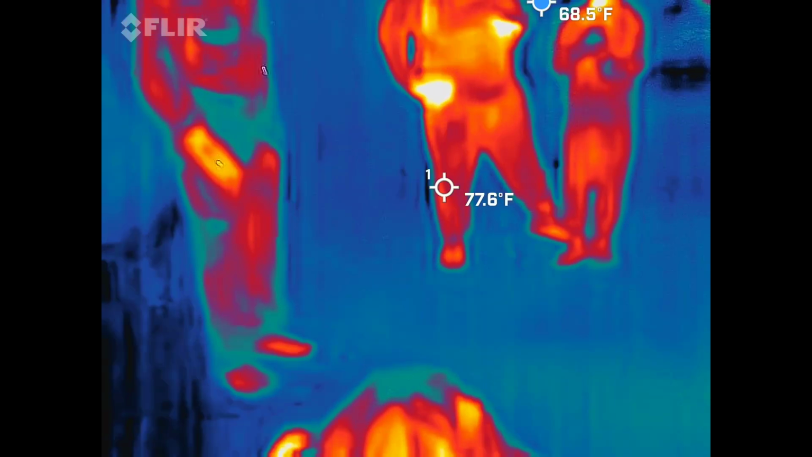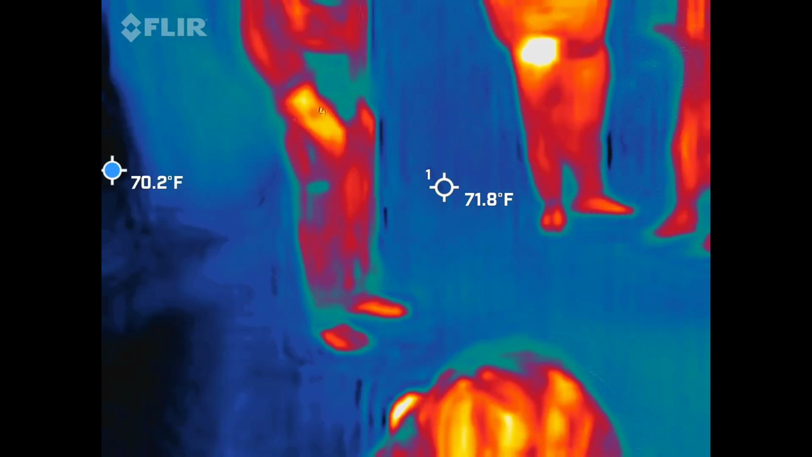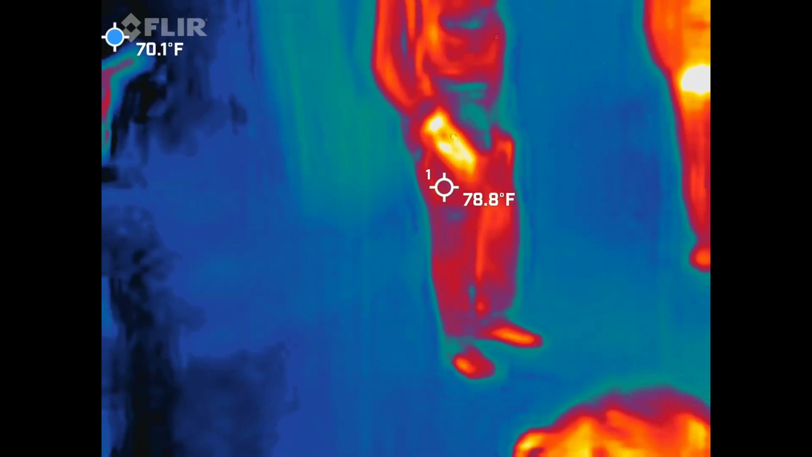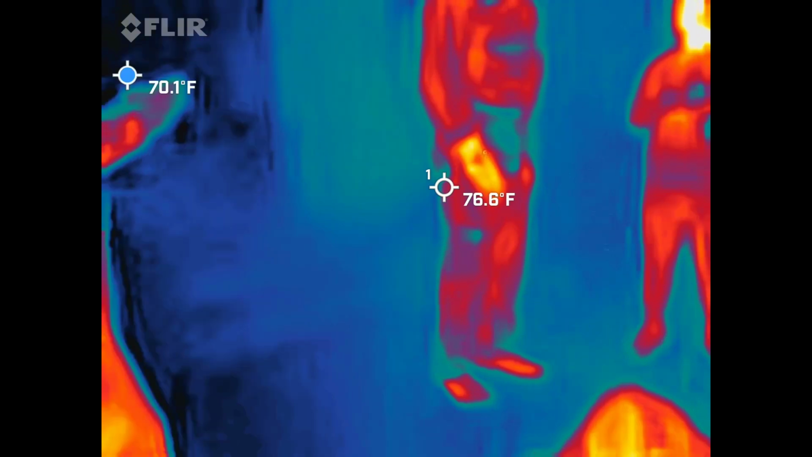He can't fit down here. Normally there's a big old hole, like right in the center. He's probably just trying to turn around. I got a 46.3. 46.3? You sure you don't have a cell phone on you? Yes.